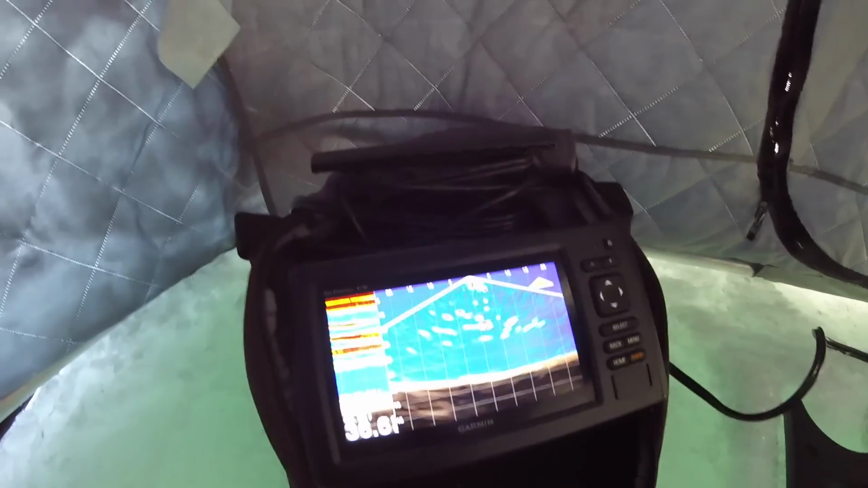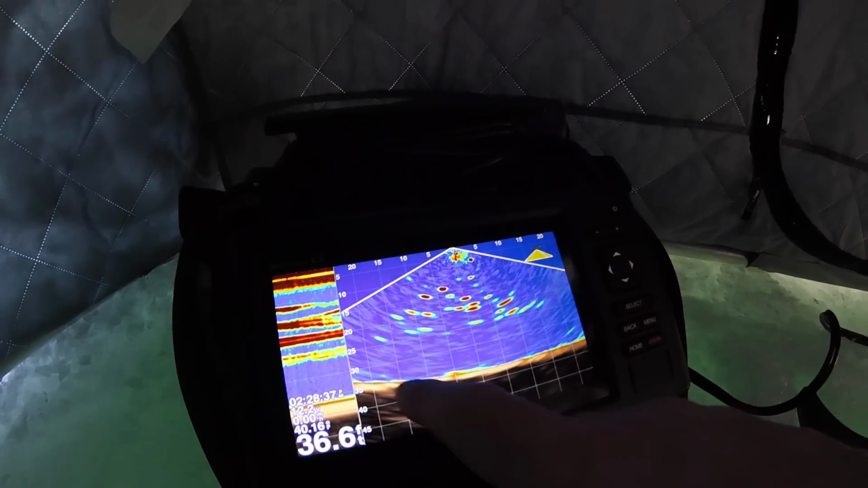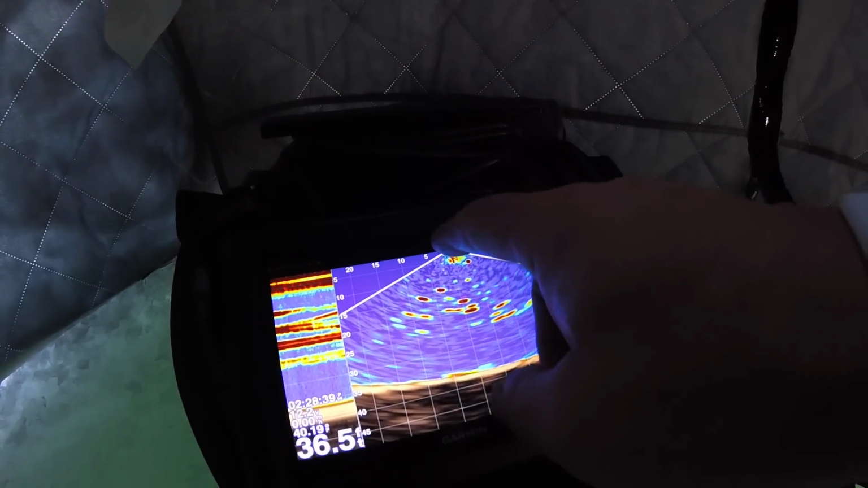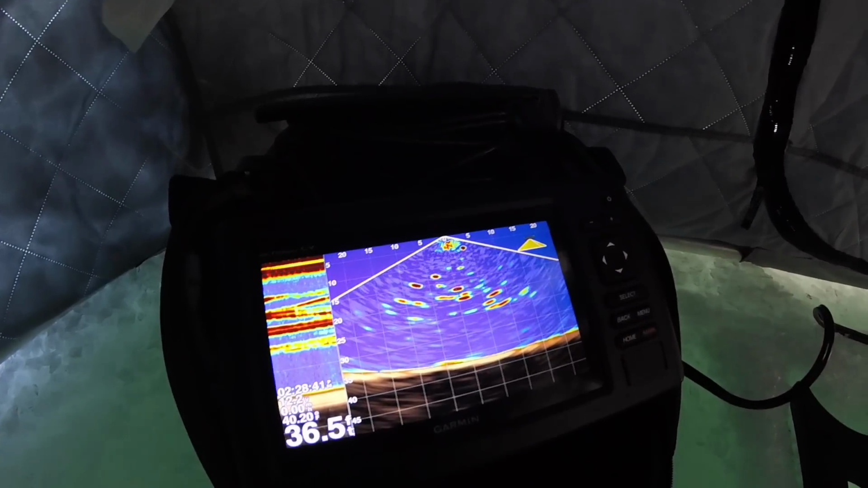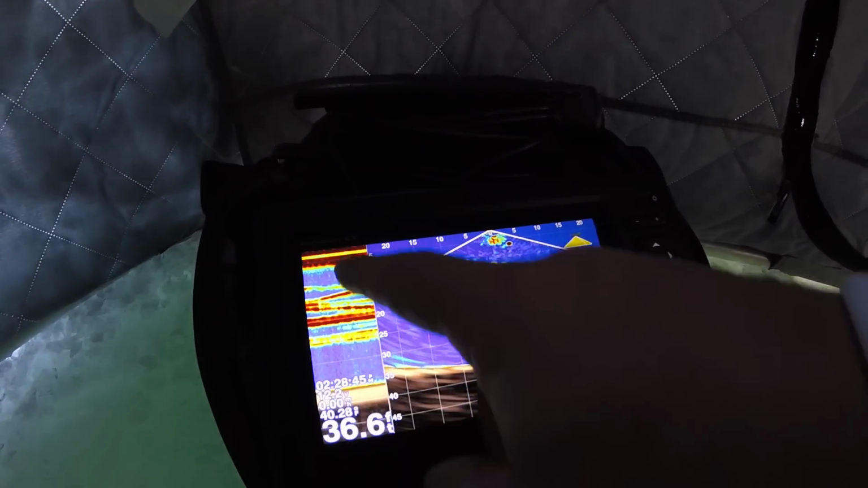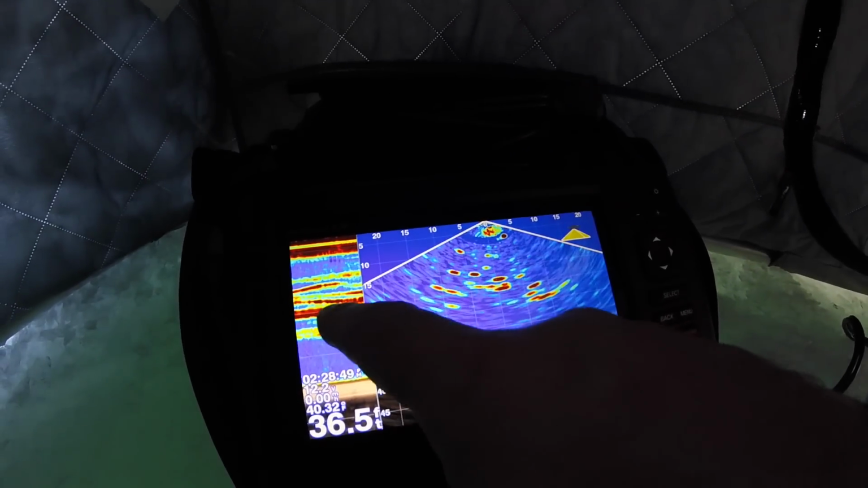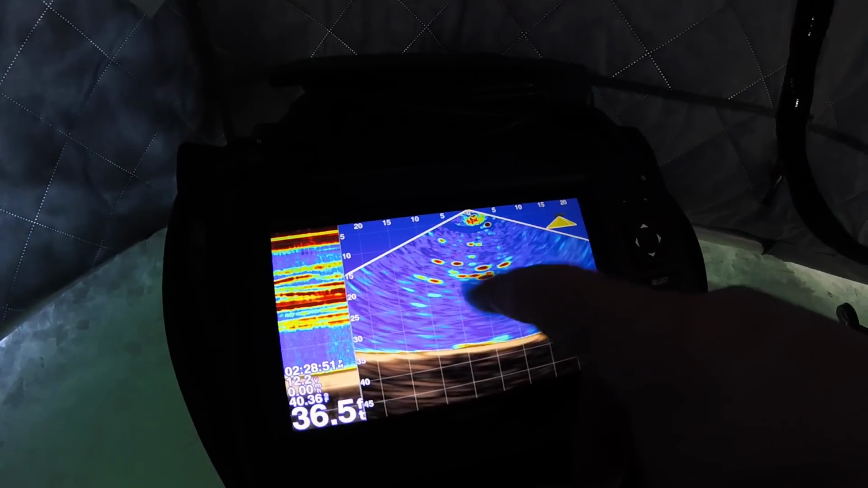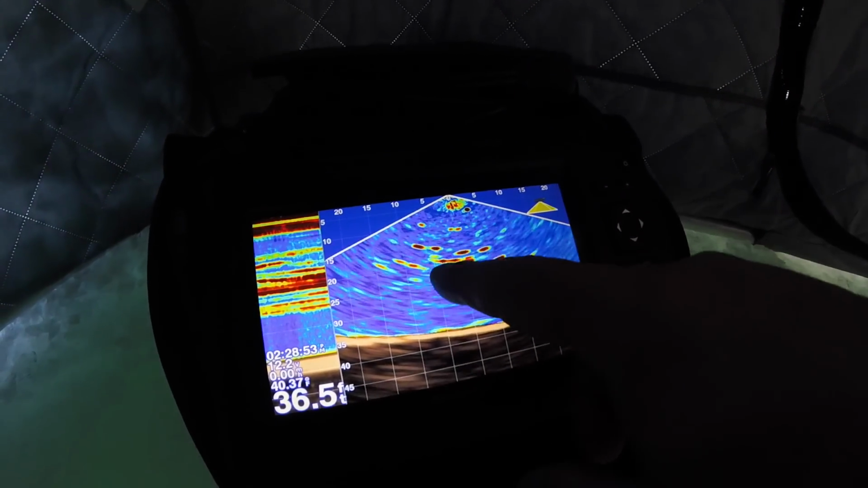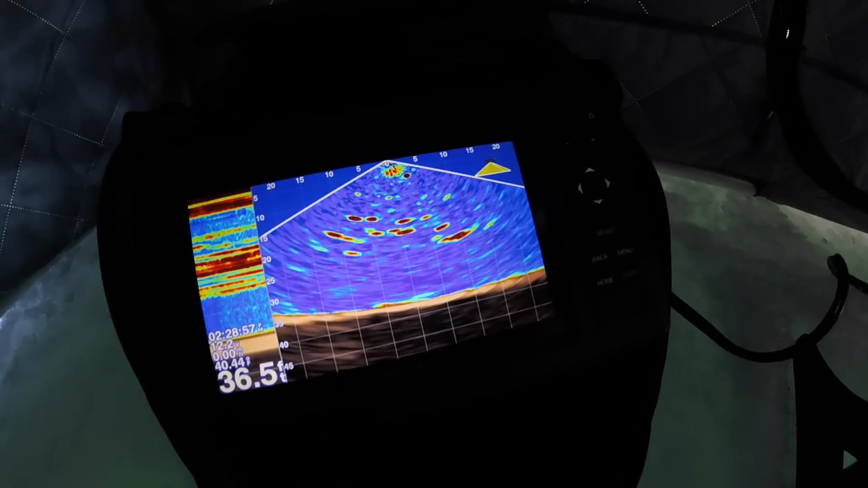So with that, just give you a little breakdown of the screen here. Like I said, it is in the down viewing mode, so all of this is the bottom. Here's my cone angle, which depends on how deep of water you are. This is kind of like your traditional flashers. All these red marks, these are all fish relating to in here. But all these red dots in here, these are all fish that are down there, right below us.